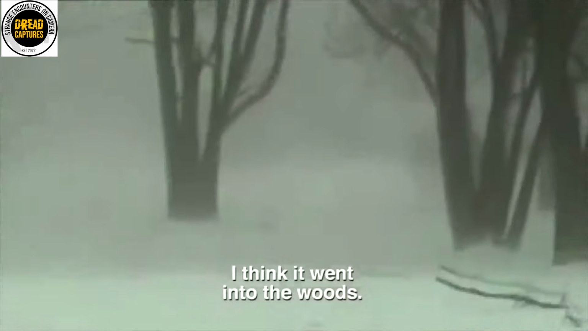Where'd it go? I bet it's just some animal. Where is it though? I think it went into the woods. No way. I bet it's just an animal. It went into the woods?